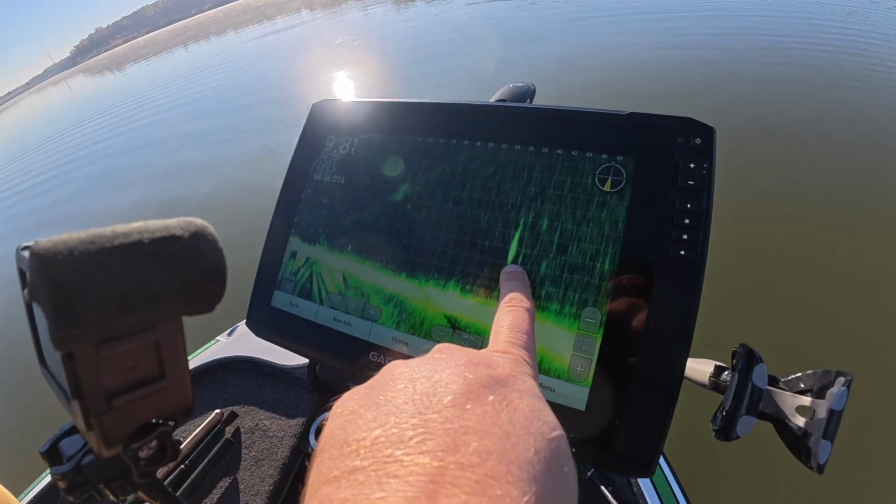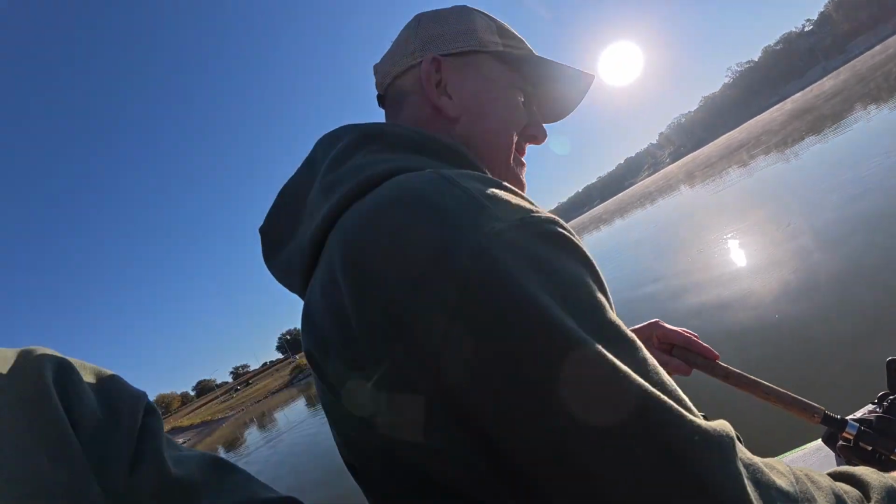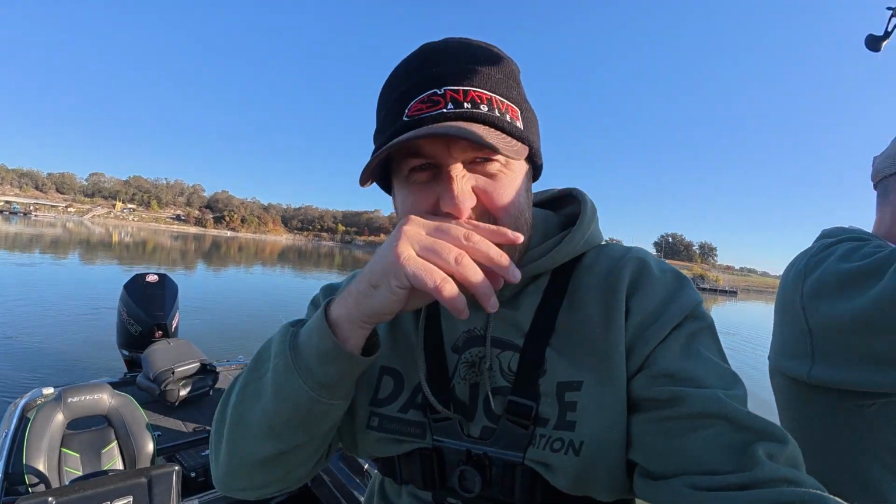See that fish is just suspended right there in the middle of nowhere? That's a big fish. That's a big fish. What is it? Probably a bass. Yeah, that's probably a largemouth or a white bass. He's gonna cast down and see.